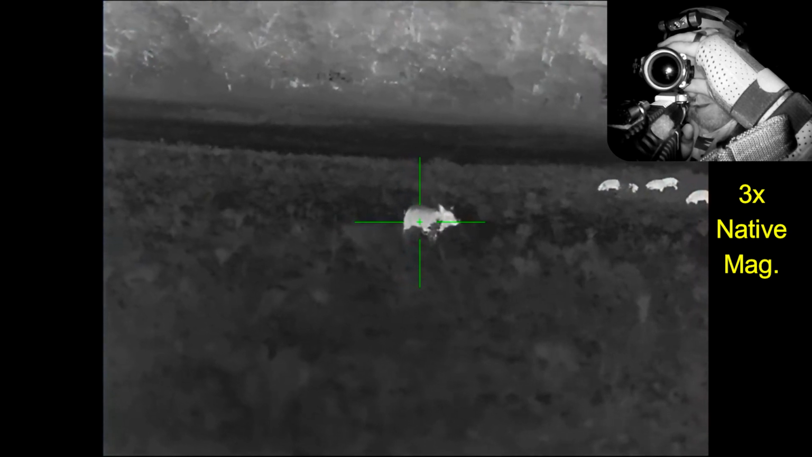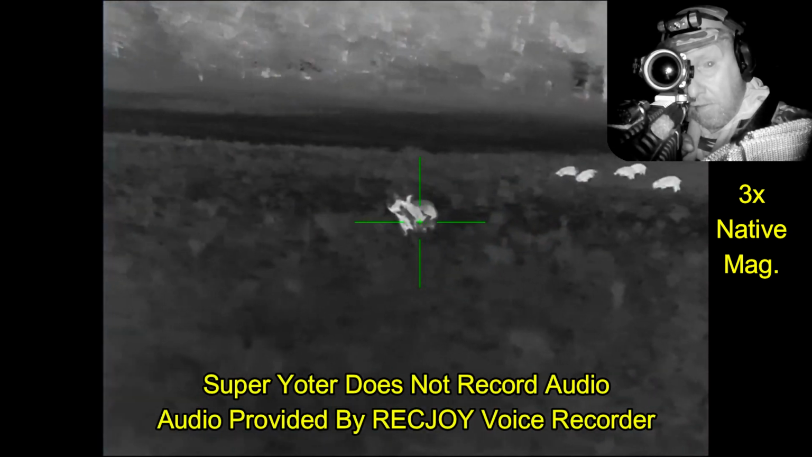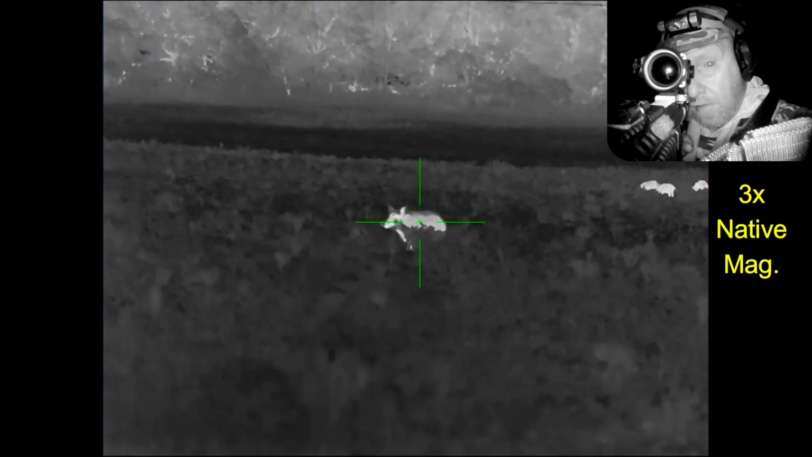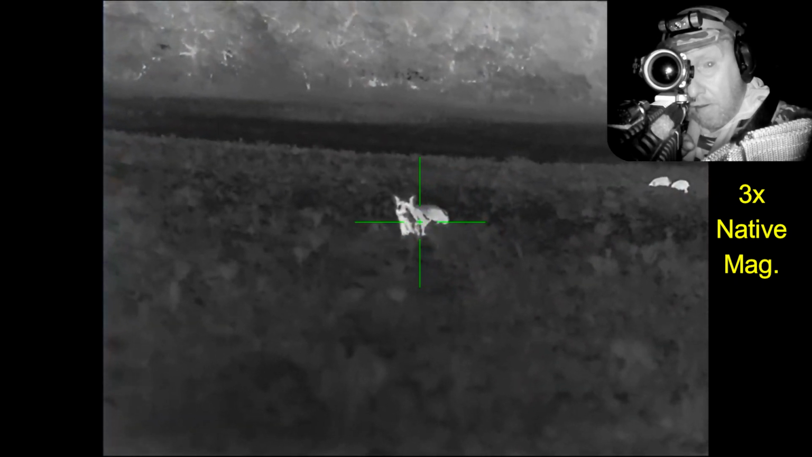Alright, I've now moved down, and on the way, I've encountered this hog coming up. It knows something's going on. Maybe it heard me coming, I don't know. It's certainly sniffing the air. It's doing its security work. It hasn't alerted to the other hogs yet.